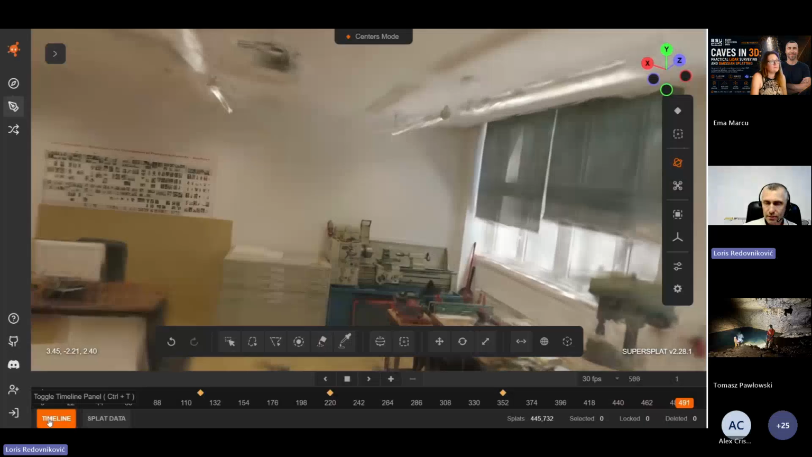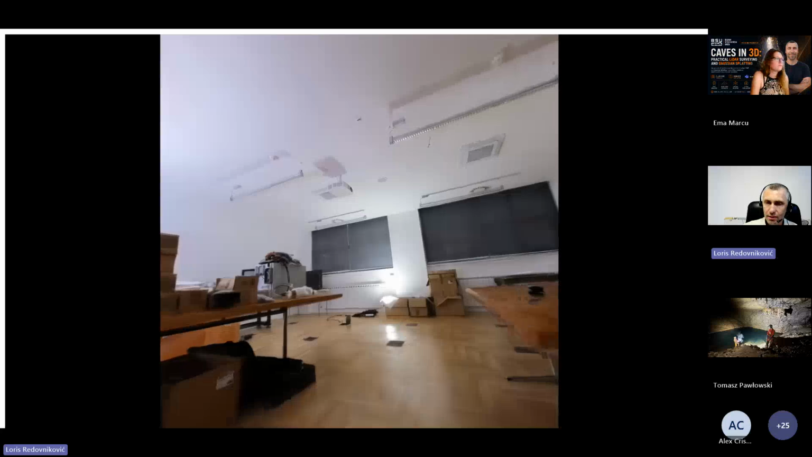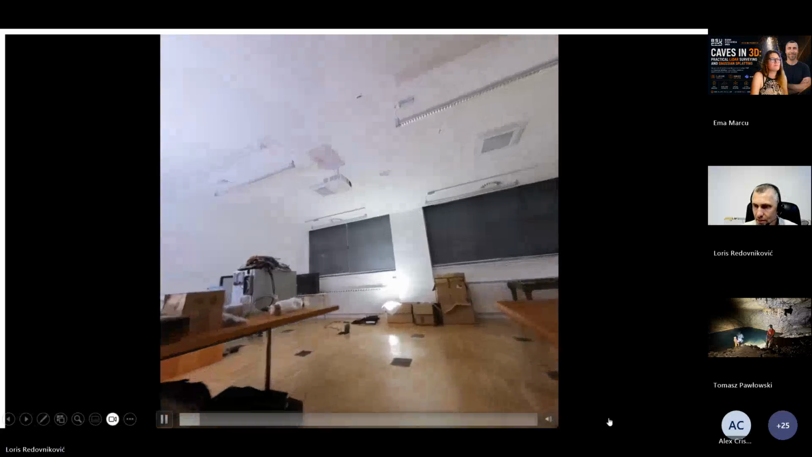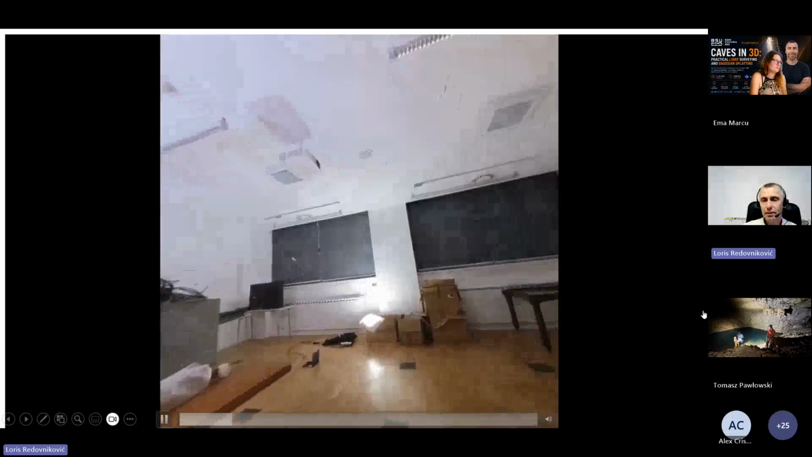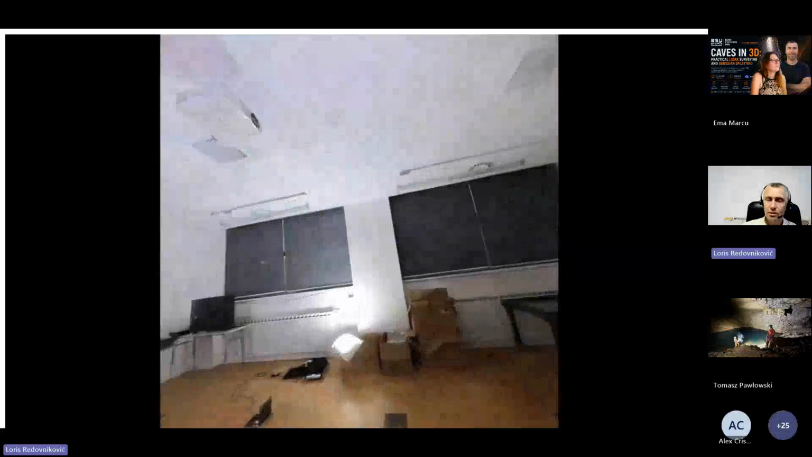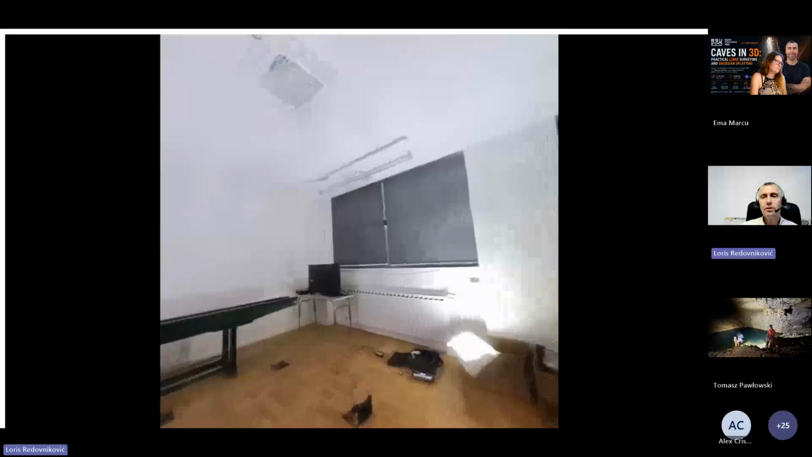After that, I was very happy with this result, and I tried to do something like this, but in complete dark. I used only my three flexible LED light panels and got results like this. And I was very happy, and I thought if I can get these results in complete dark, this will be great for caves.